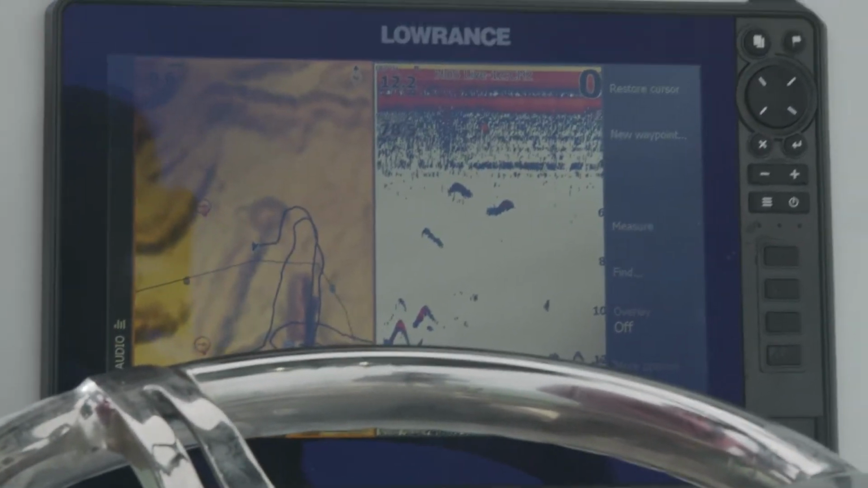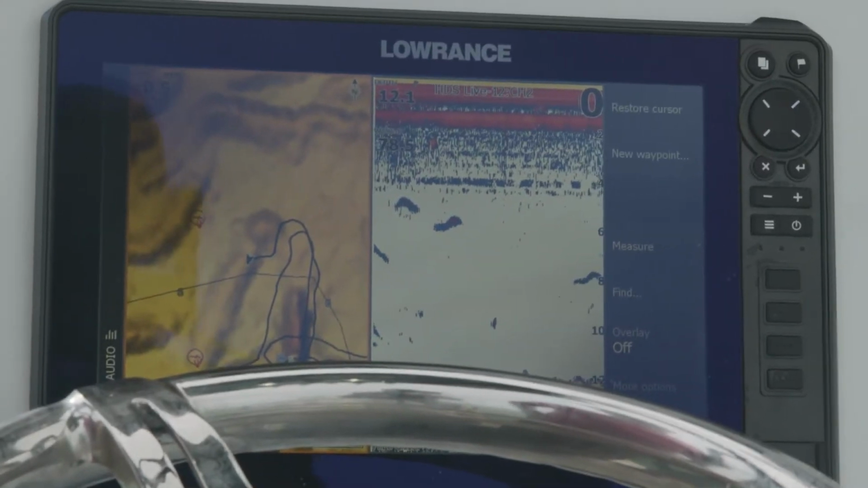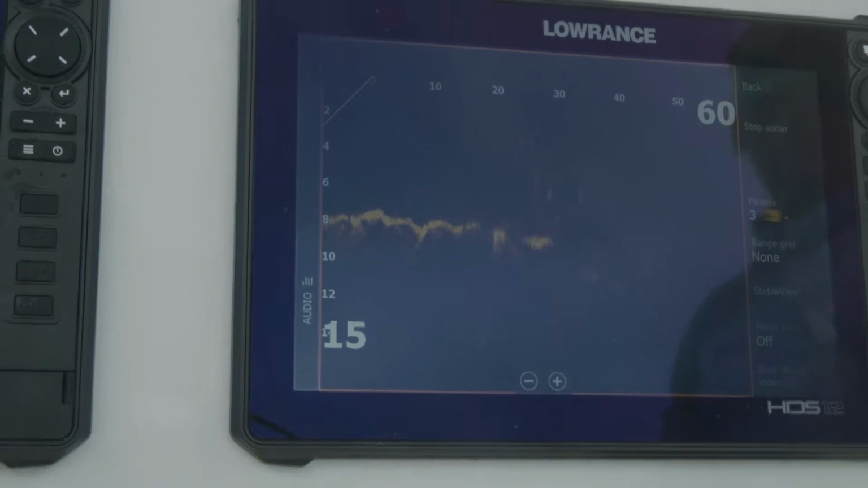What do you think is swimming beneath this? What's that? There's a few things swimming beneath this. Oh yeah. They're stacked in there, RT.